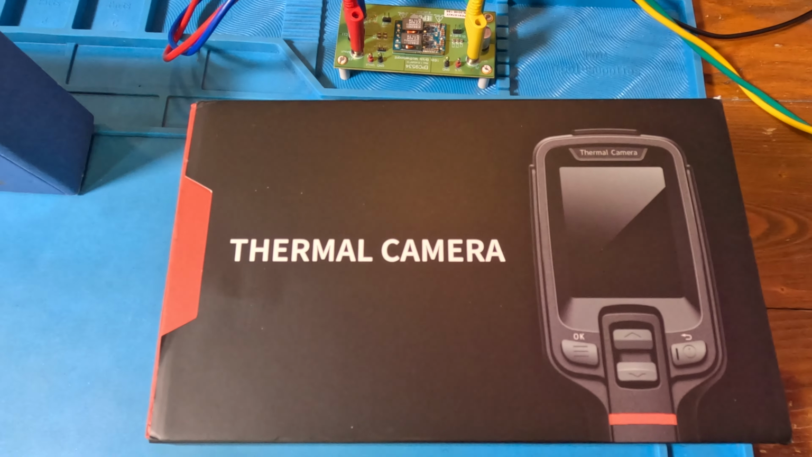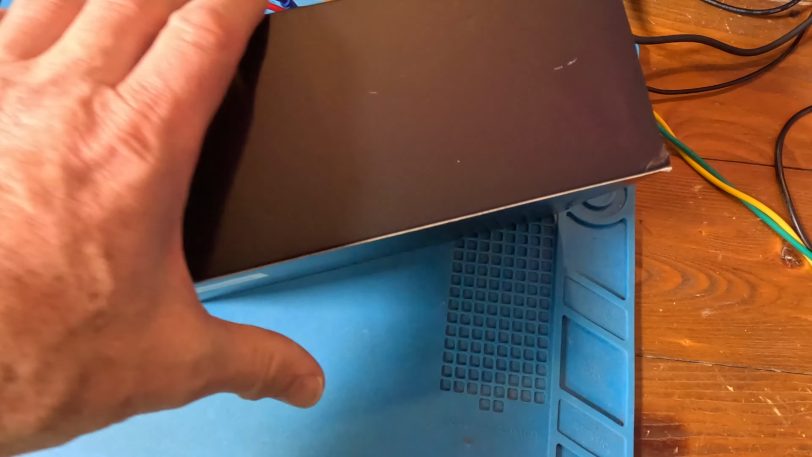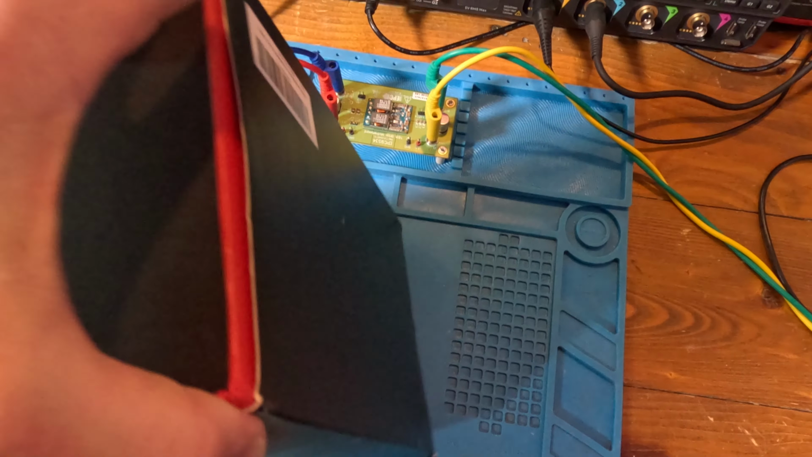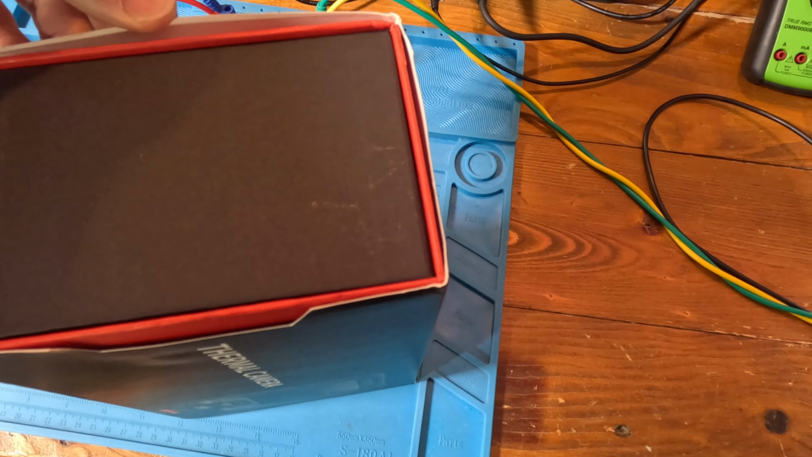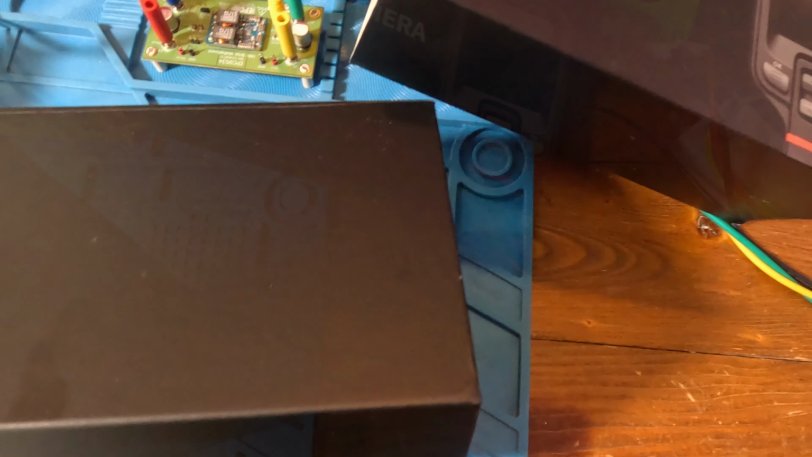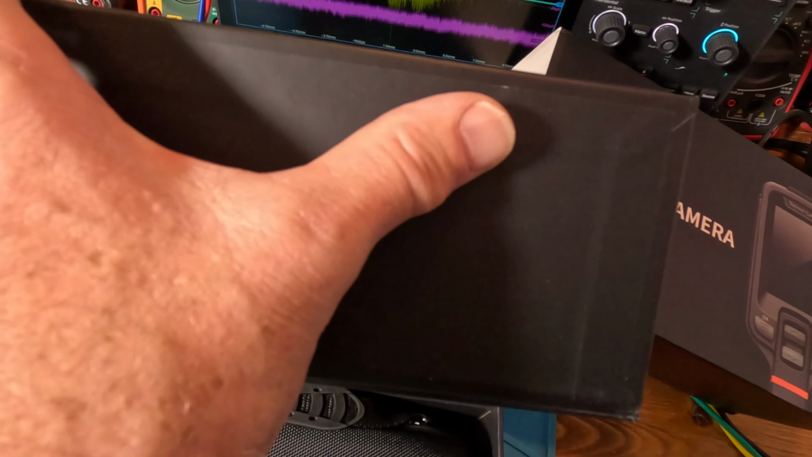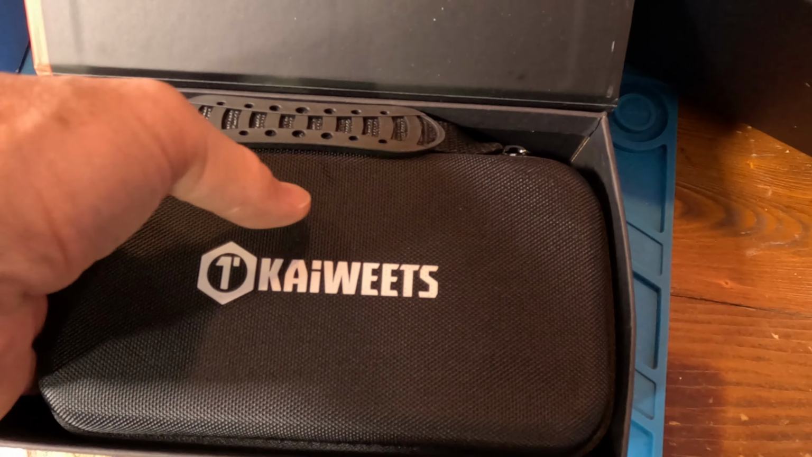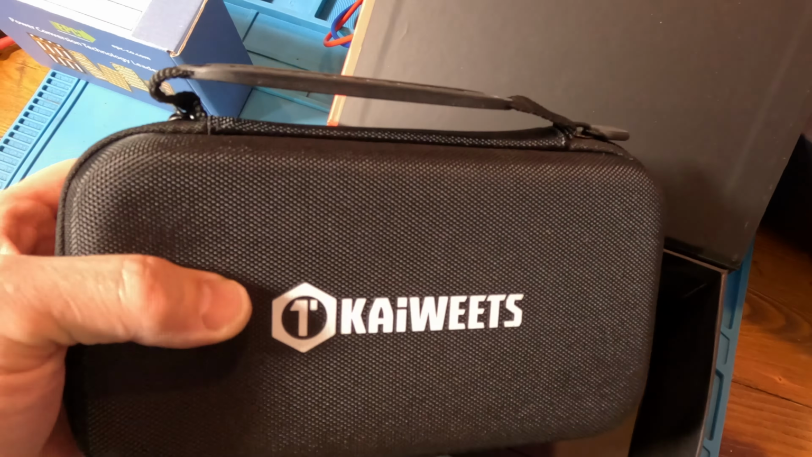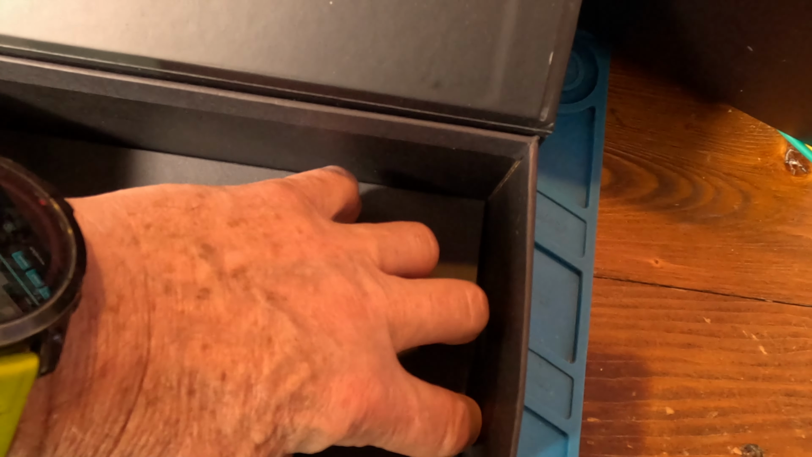All right, guys, here's the box. Now, they were coming out with these fancy boxes these days. Pretty nice. All right, so all we do is, this is a sleeve. And then this guy here has a magnetic attachment. 2 magnets in the thing, so they're getting fancy on the packaging, right? Okay, now look, just what we've come to expect from Kaiweets. Nice case. And then down in here, there's one of those books.